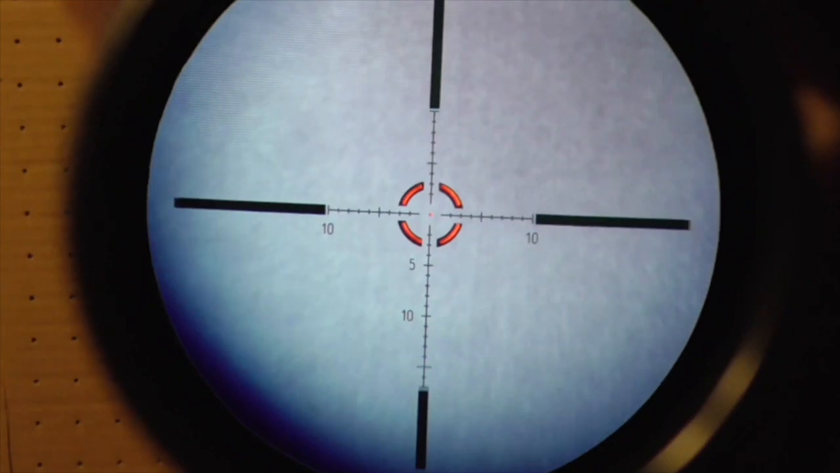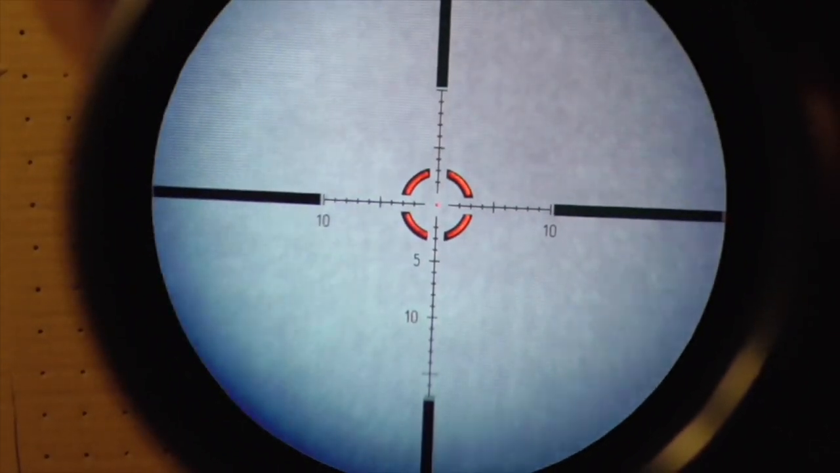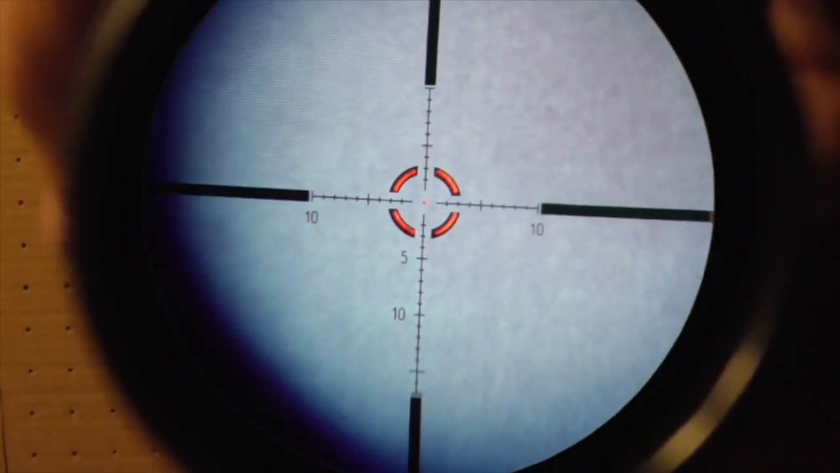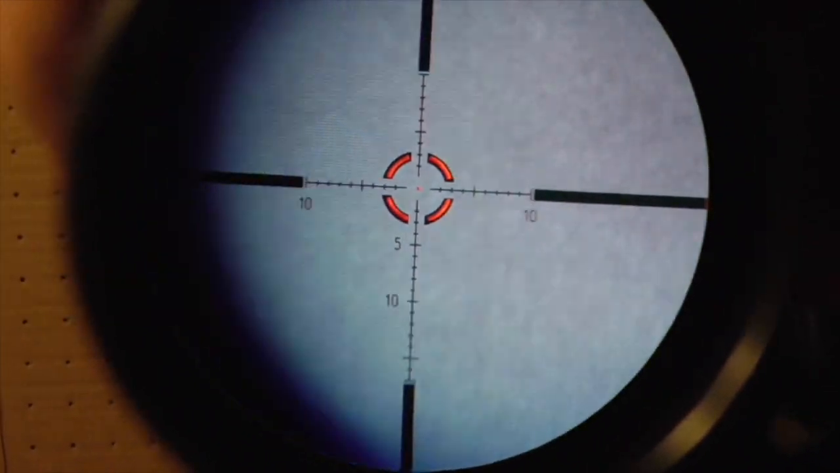So I'm sure that will assist greatly. And that is maxed out at 7x there. But everything is in clear, crisp focus. There is a center dot that is illuminated.